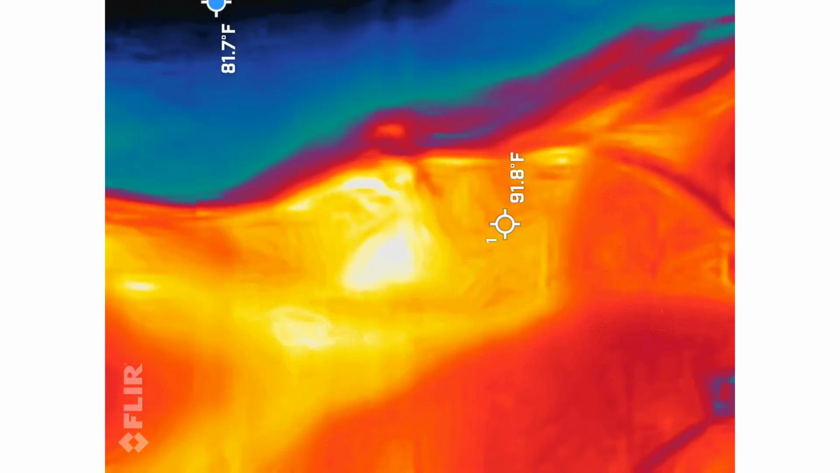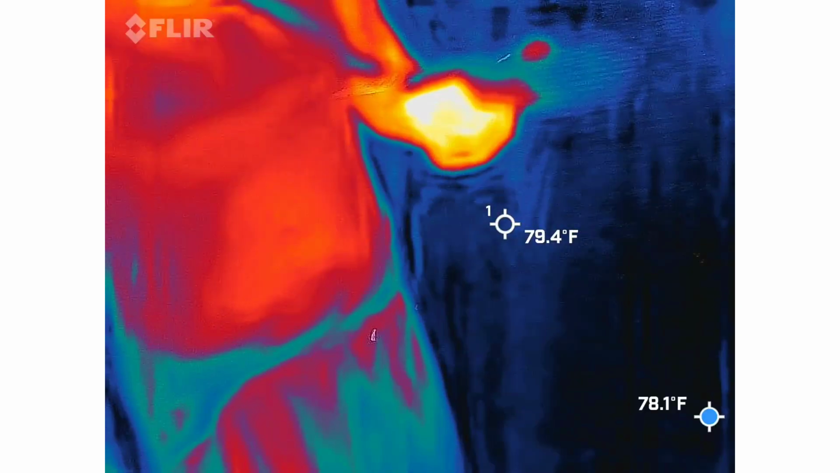Now, that we had a 1.2, 1 point something. It was probably coming from that device. She had it right next to each other.